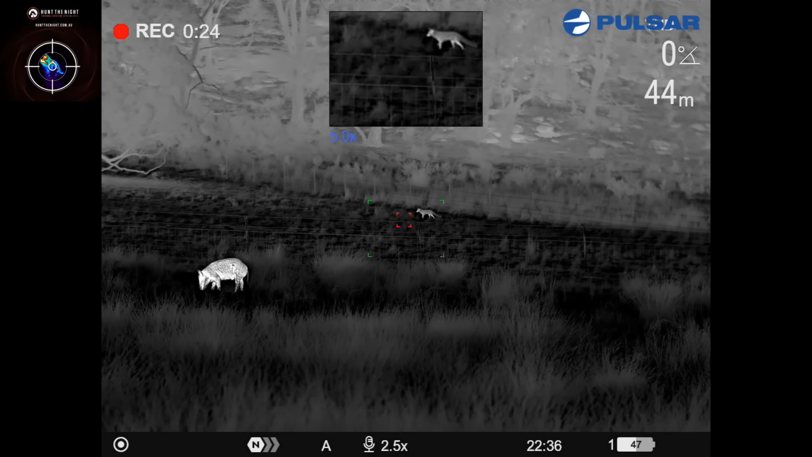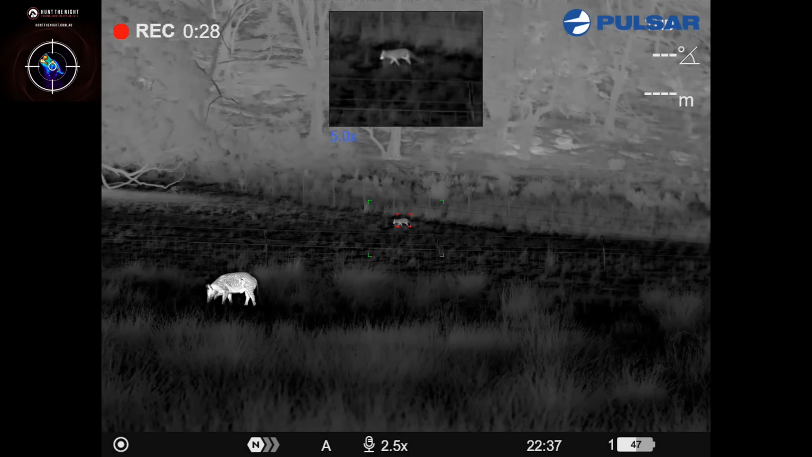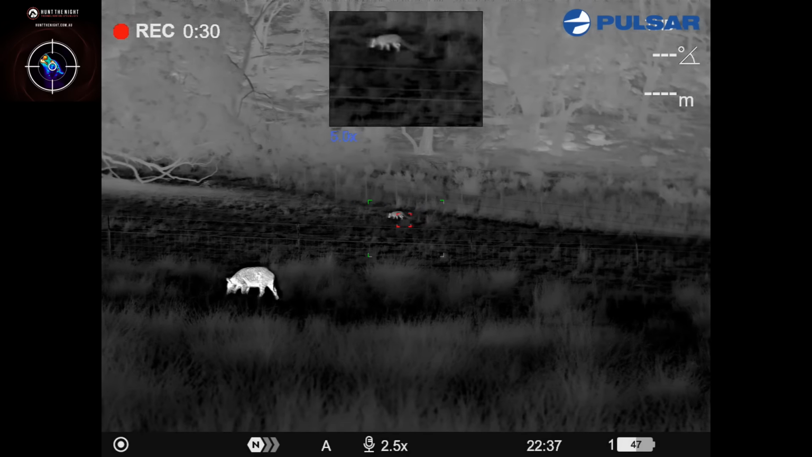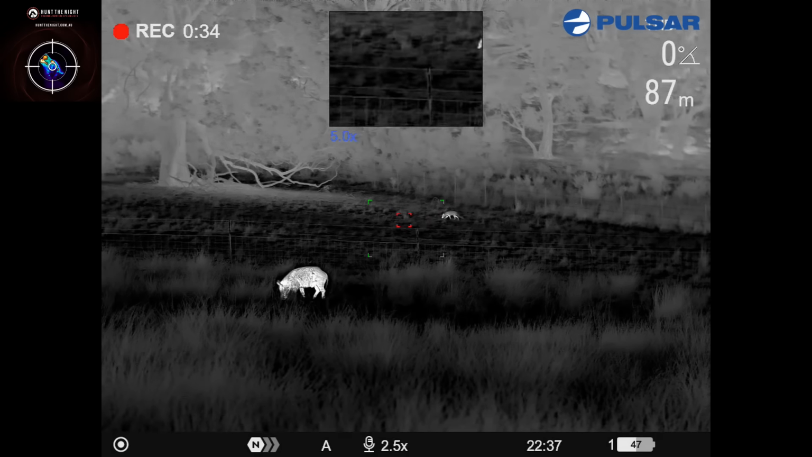Oh shit. Oh, these two are gonna cop it. Let's go the fox first.